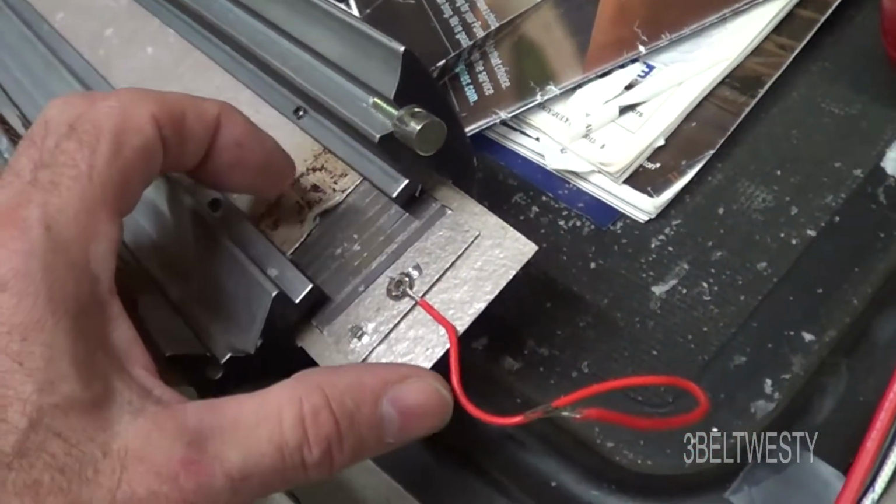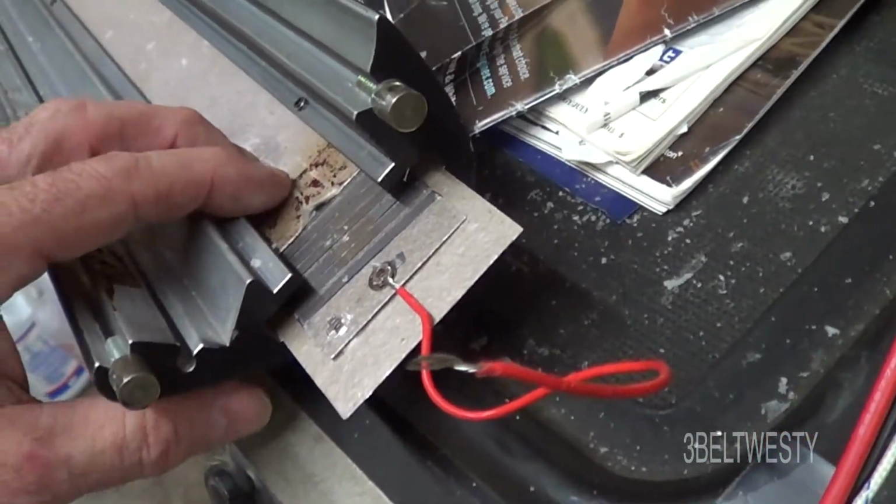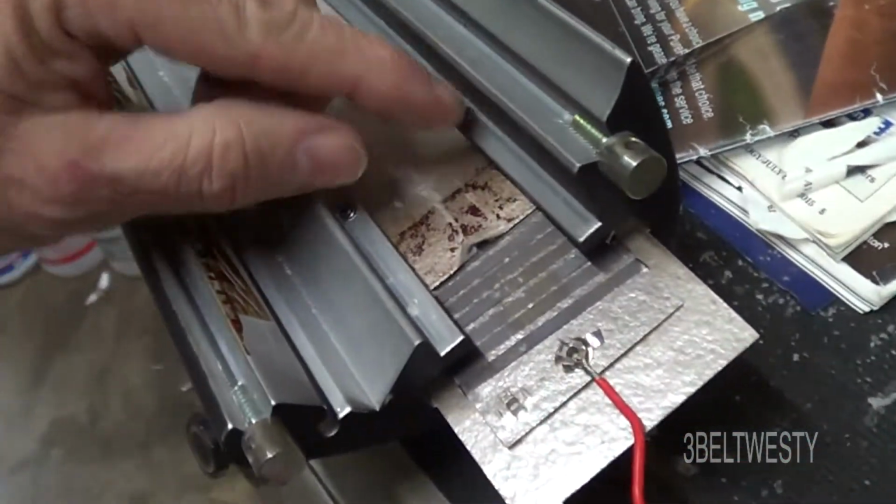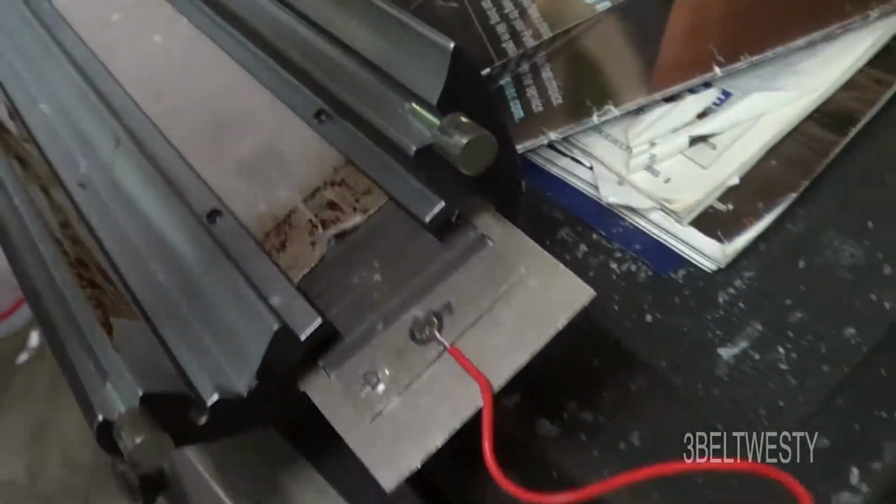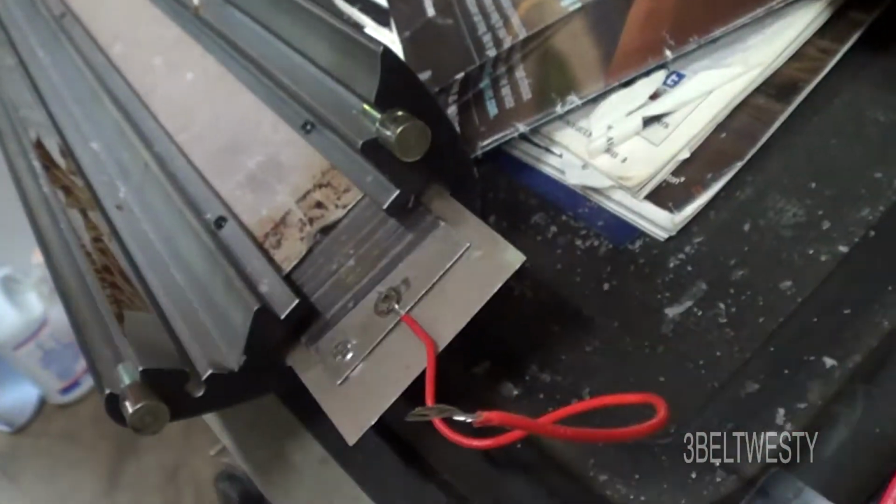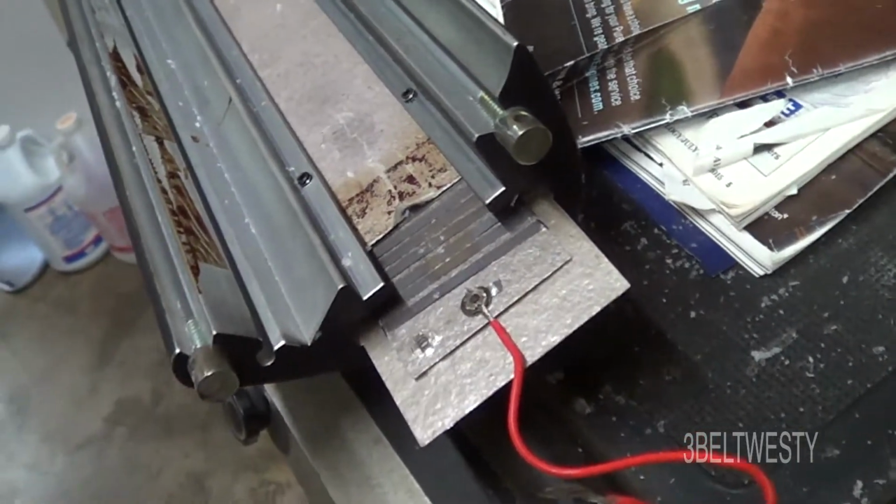I purposely moved this out just to show the sandwich. This extrusion tee goes on top, and then these are the set screws that are in pairs that clamp this down so it's in compression. There is a little bit of undercut here, and that's for the bump of the connection here.